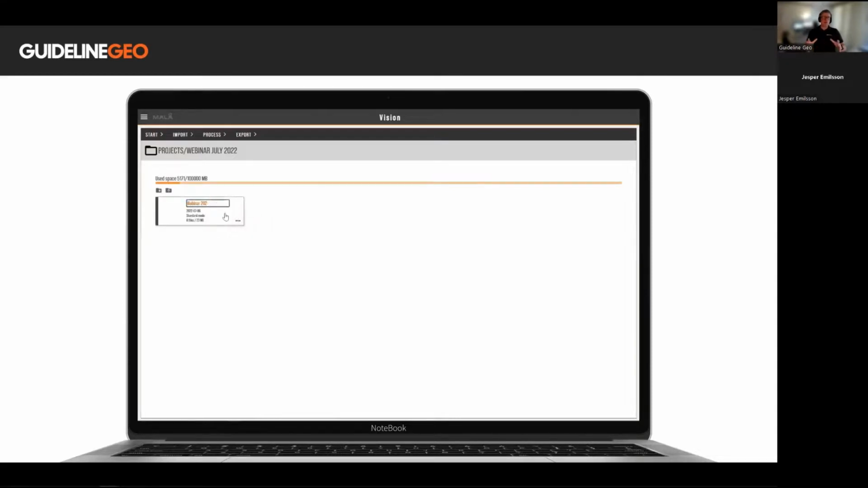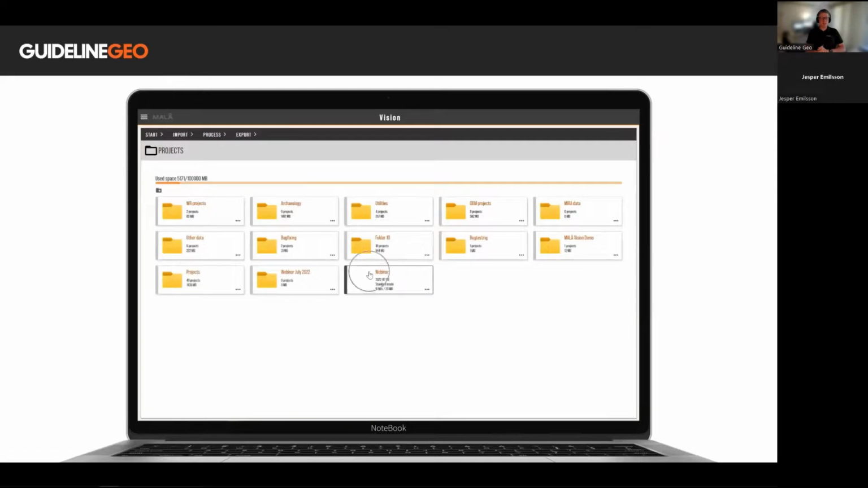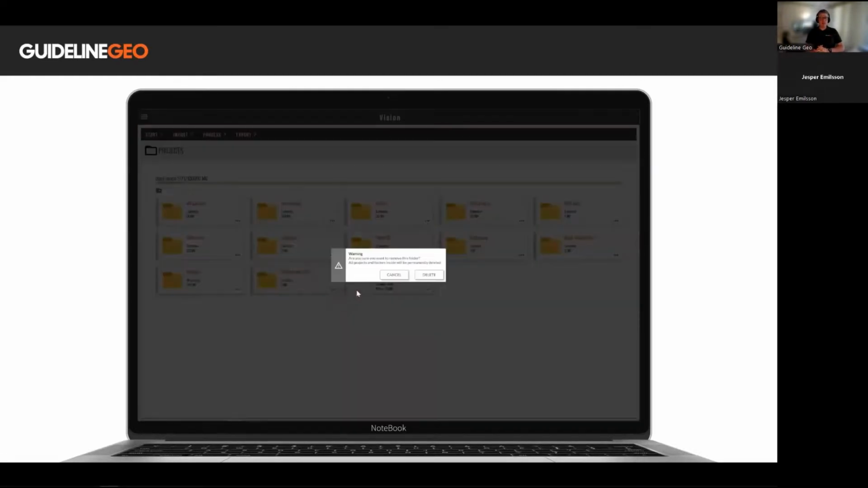Do you want to move that back up again? Then you simply drag it onto the root folder of your projects, and it will reappear at the top level. To delete a folder, simply click the delete button.